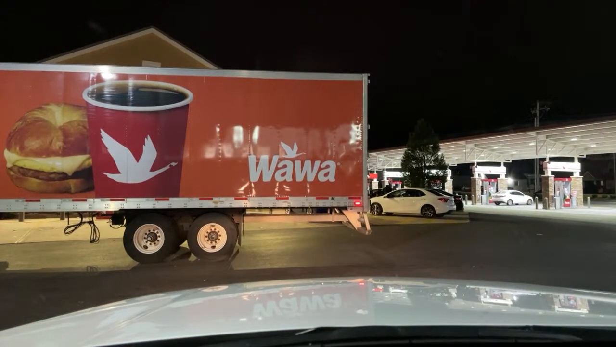Why do I feel like I'm going to get parked in here? Or maybe he's just going to park right there. I remember the one time I was sitting here, the trucker was mad. He wanted all the cars to move out of his way because he wanted to pull right up along the building.